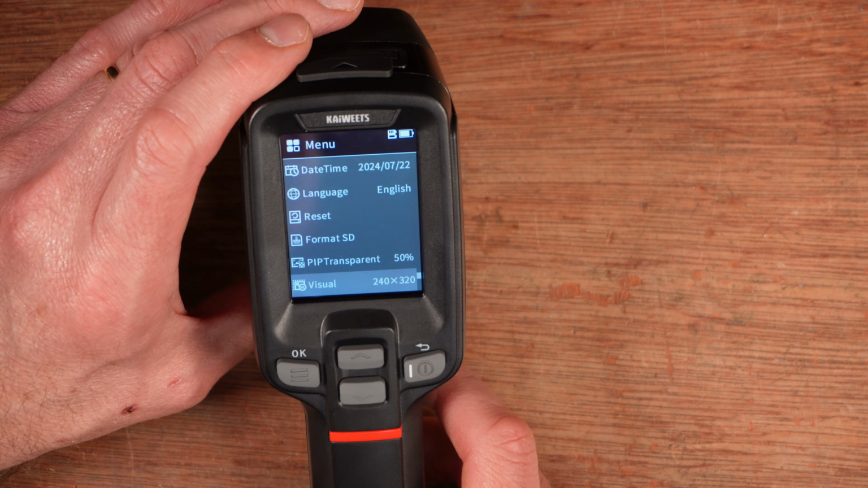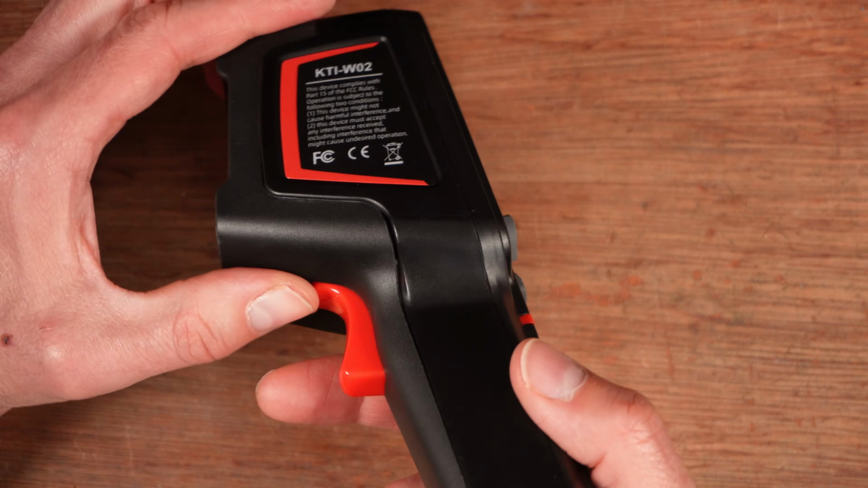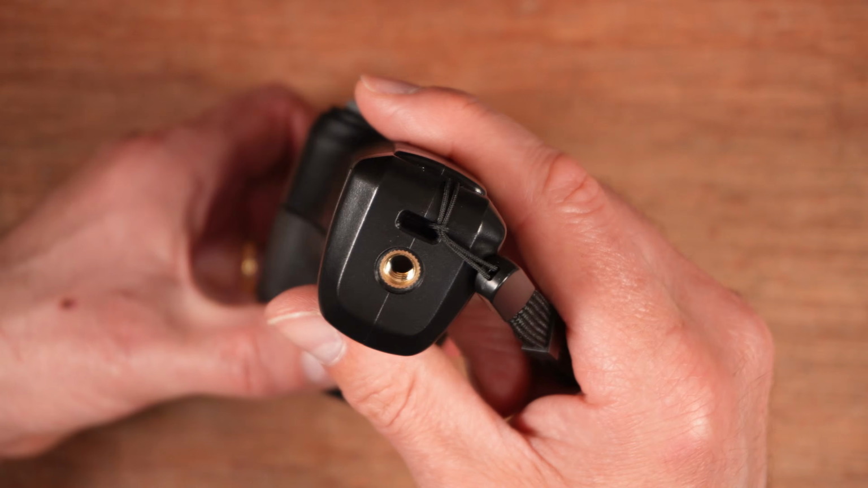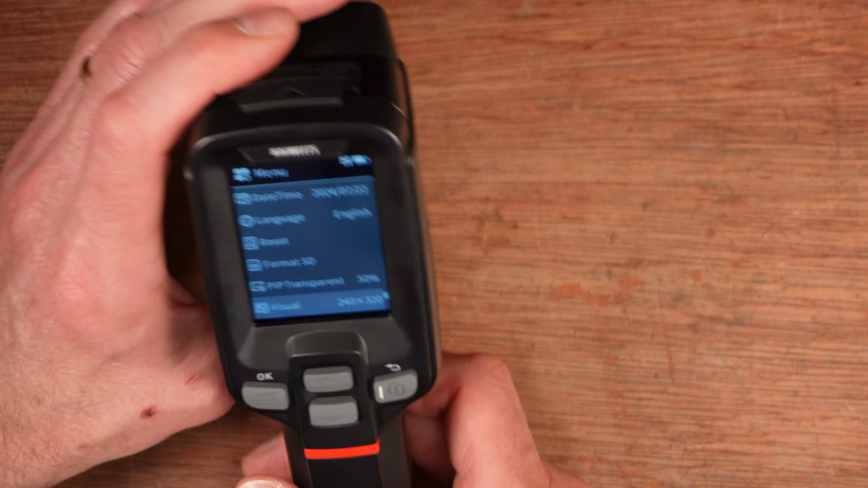It's 256 by 192. I tried it in the higher resolution, but the thing is, when you pull the trigger to take an image, the thermal image is taken instantly. The visible light image then takes an age to take. It's like 5 or 6 seconds to take. And if you move the camera in that time, you get motion blur. So it's not really a feature unless you can mount this. I have just noticed something that's amazing. It's got a camera mount. That is really cool. So you could set this up on a tripod and then take the images that way.